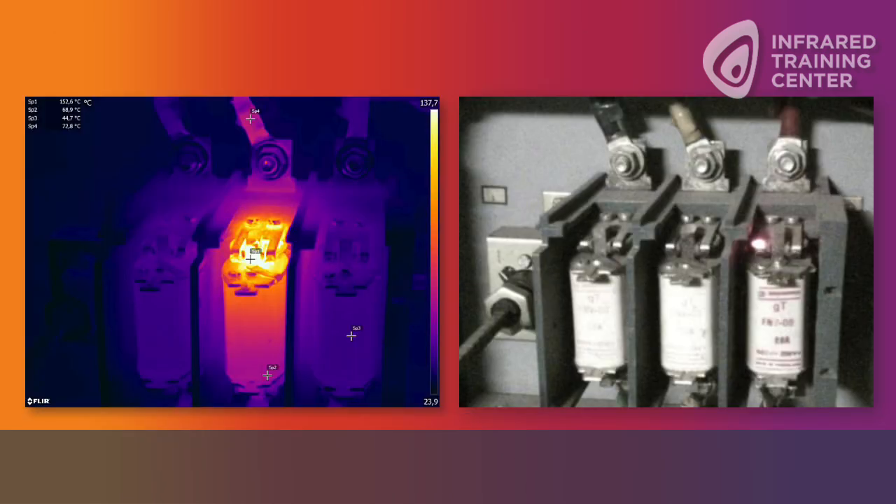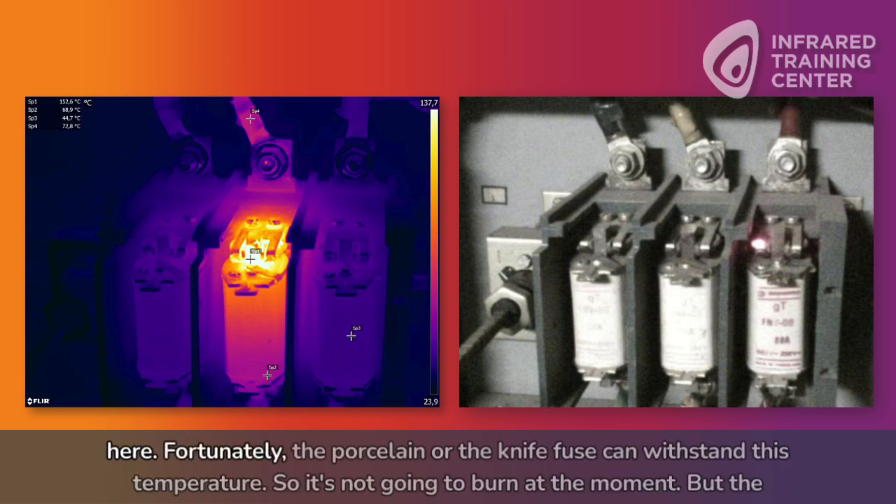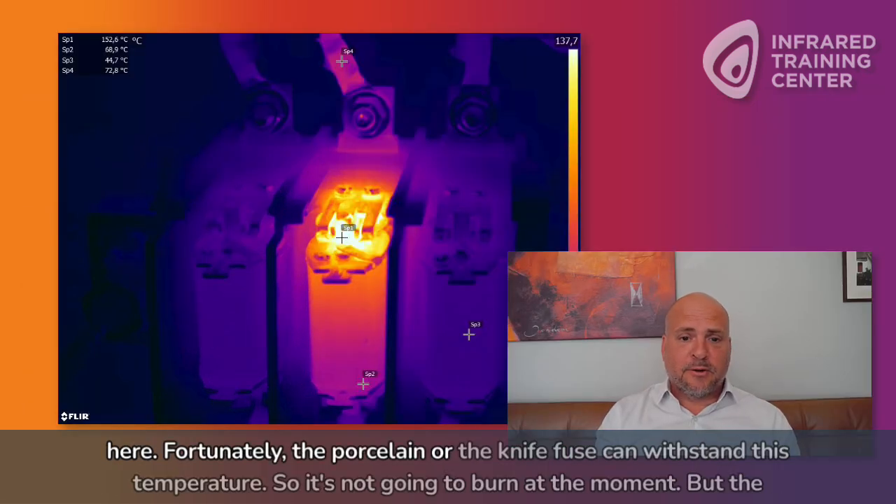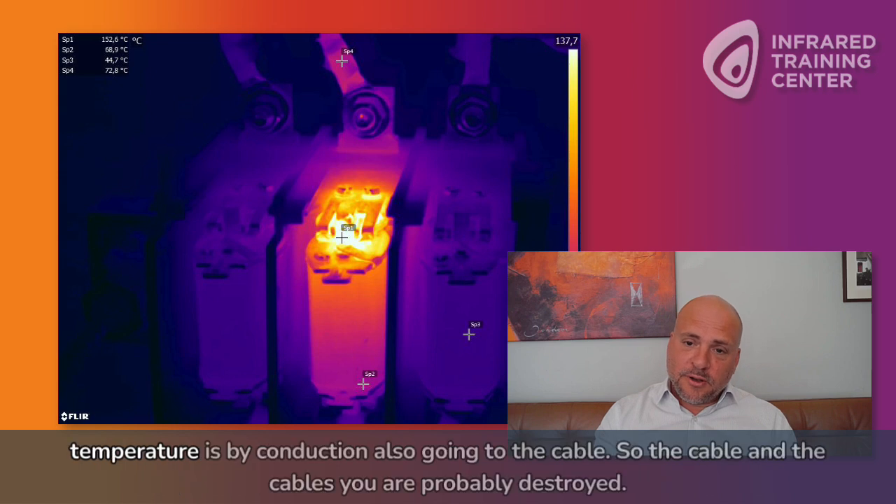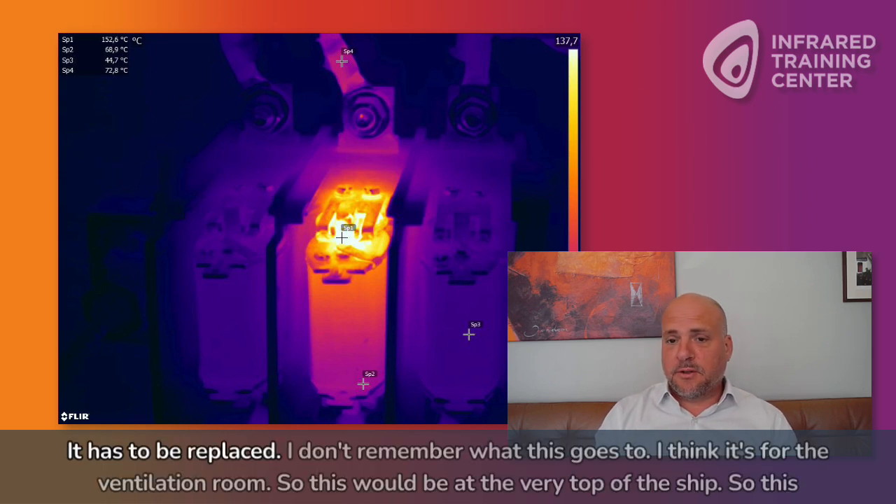Got another one here. It's just a fuse. What about this? Tell us some background on this. Yeah, this is also a very high risk problem, what we call category 1. That's the most severe problem. So it's very, very high temperature here. Fortunately, the porcelain of the knife fuse can withstand this temperature, so it's not going to burn at the moment. But the temperature is by conduction also going to the cable. So the cable and the cable shoe are probably destroyed. It has to be replaced.